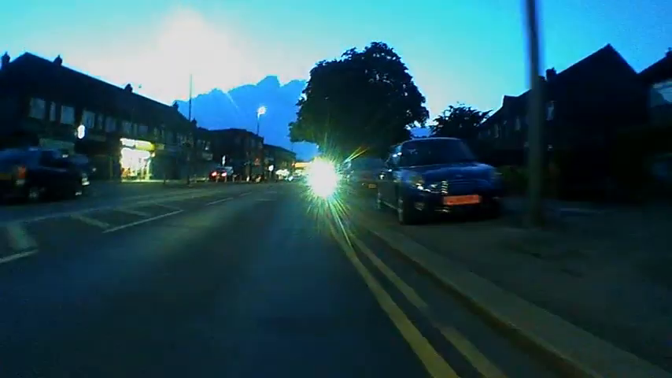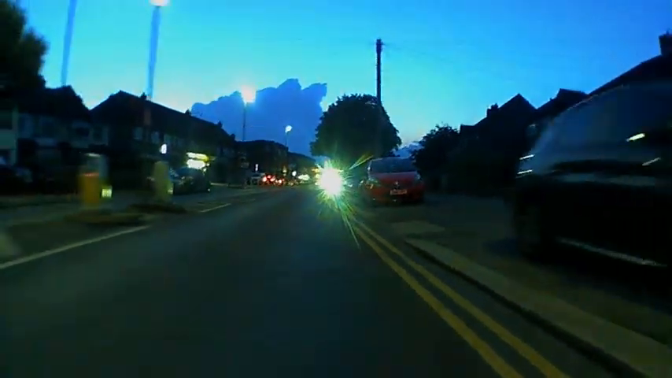Also, on this particular camera, it has night vision on it, which it will switch into. When the light level gets low enough, the sensor on the front, you will see during this film, will switch into that, and the image will go black and white.